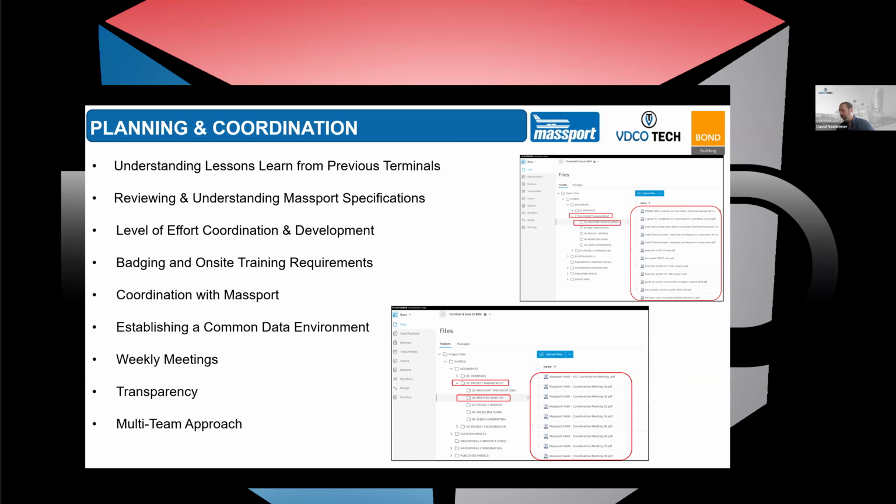Establishing weekly meetings amongst our project team to coordinate activities both with Massport directly and internally with our project participants. And I like to use this word transparency, ensuring that whatever we are doing, Massport has privy to, and they can ensure that it's in line with what they want us to do and what they need us to do. And the multi-team approach, it's difficult to approach a project like this with just one team, right? So we need a Bond, we need an MV5, we need a Brennan, we need these project participants to help us move forward together in a multi-team approach to better the products that we are providing to Massport.